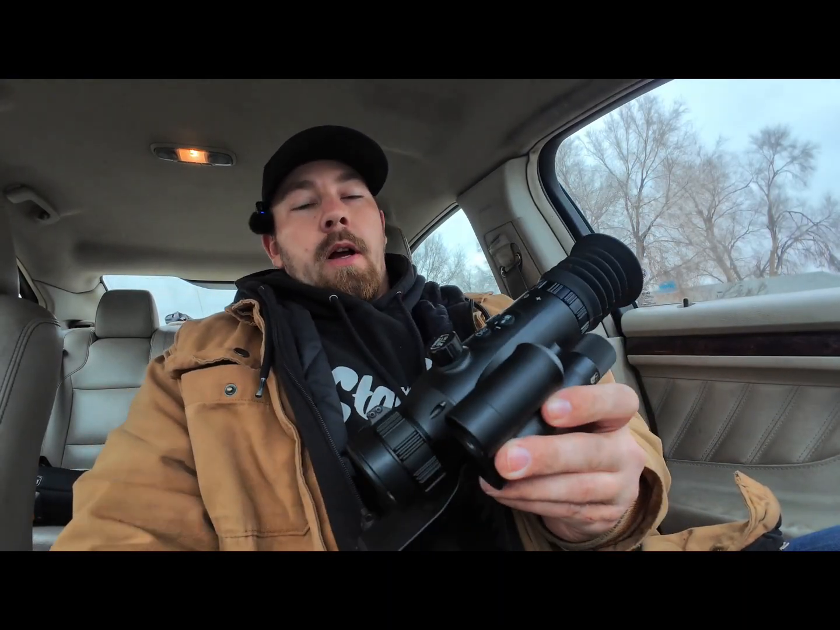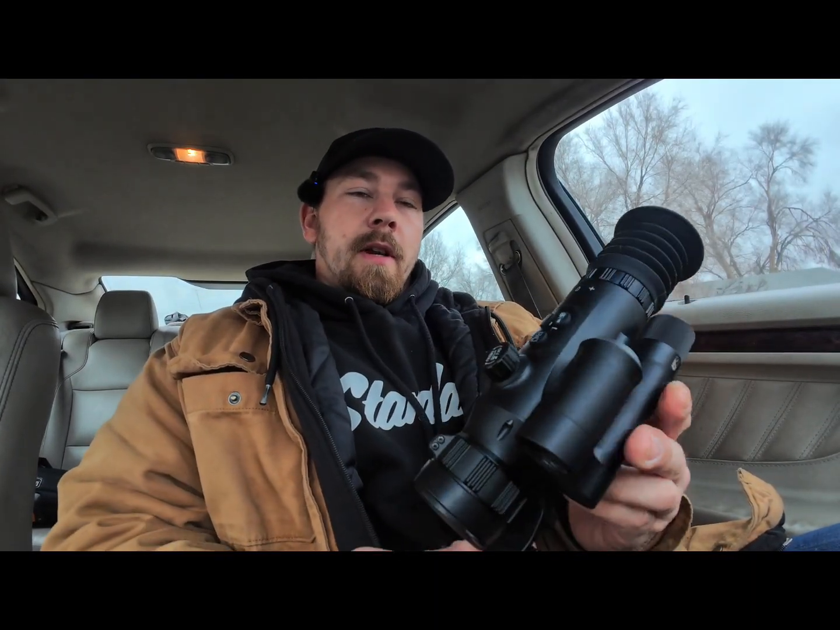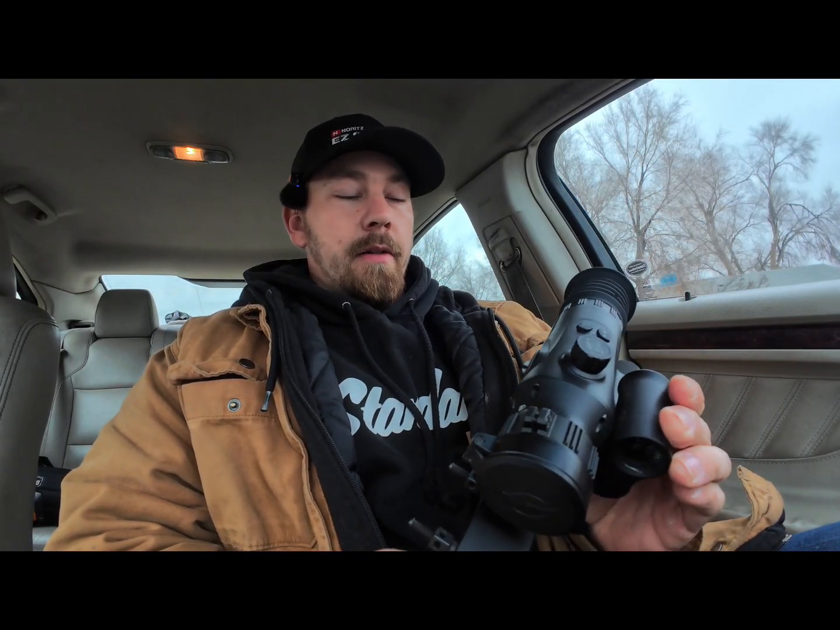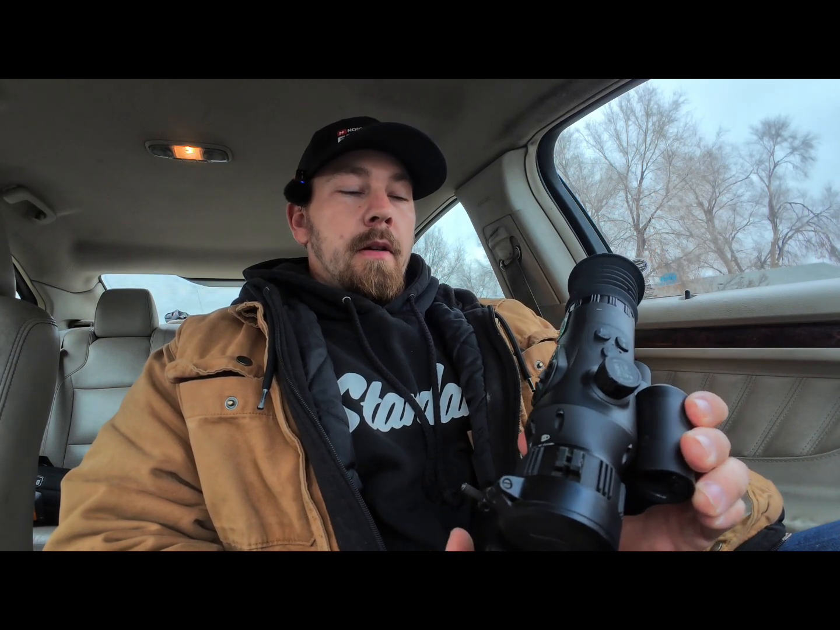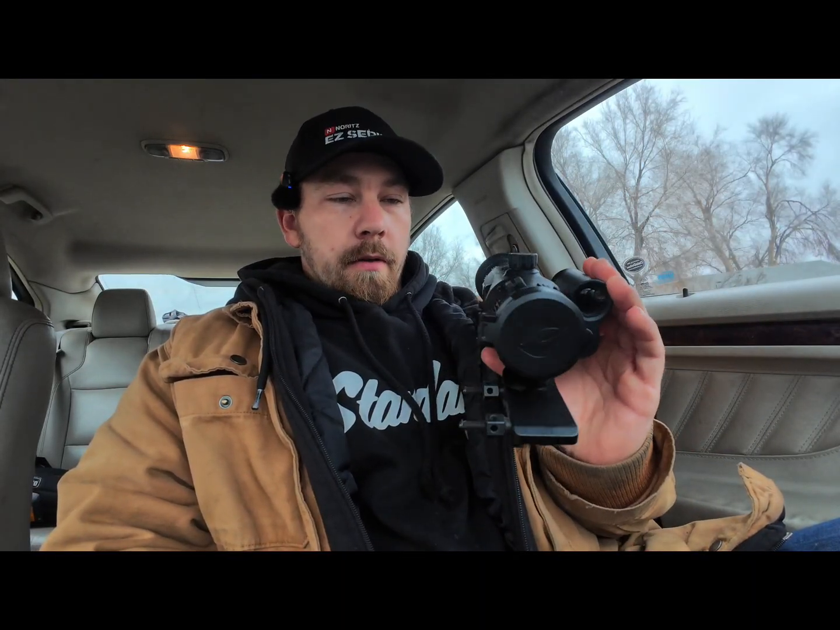When I did get this though, I thought they forgot to give me a battery charger because it uses an 18650, but it turns out you can actually charge it through the optic, and that's how you charge it. So I don't think I've had another optic that was like that, because I have the D&T Thermite 225R, and it takes an 18650, but it has an external battery charger. But yeah. So anyways, I'm going to showcase this here in a second.